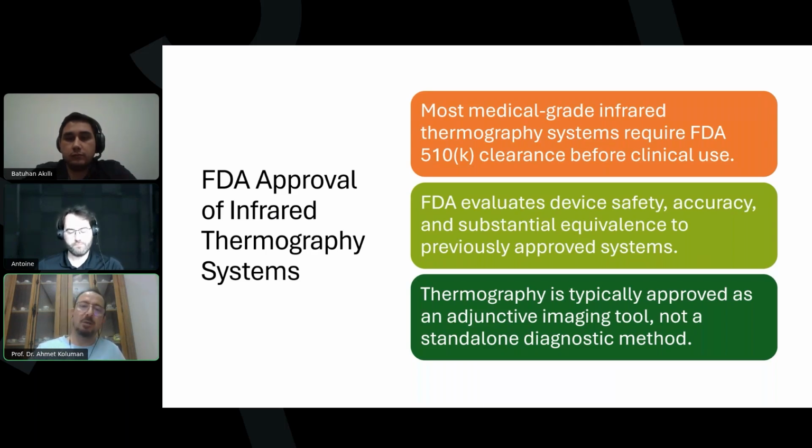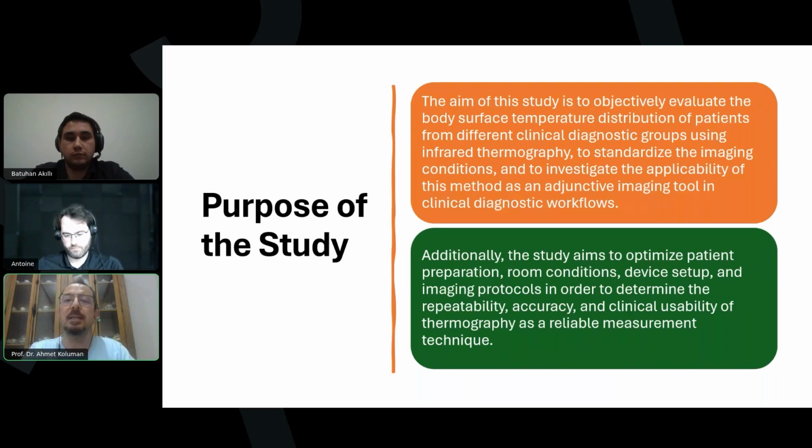started to work on it, because we need a screening method to see if anything happening on the body can be detected using infrared cameras. The purpose of the study is to objectively evaluate the body surface temperature distribution of patients from different clinical diagnostic groups using infrared thermography, to standardize the imaging conditions and to investigate the application opportunities of this method as an adjunctive imaging tool in clinical diagnostic workflows.